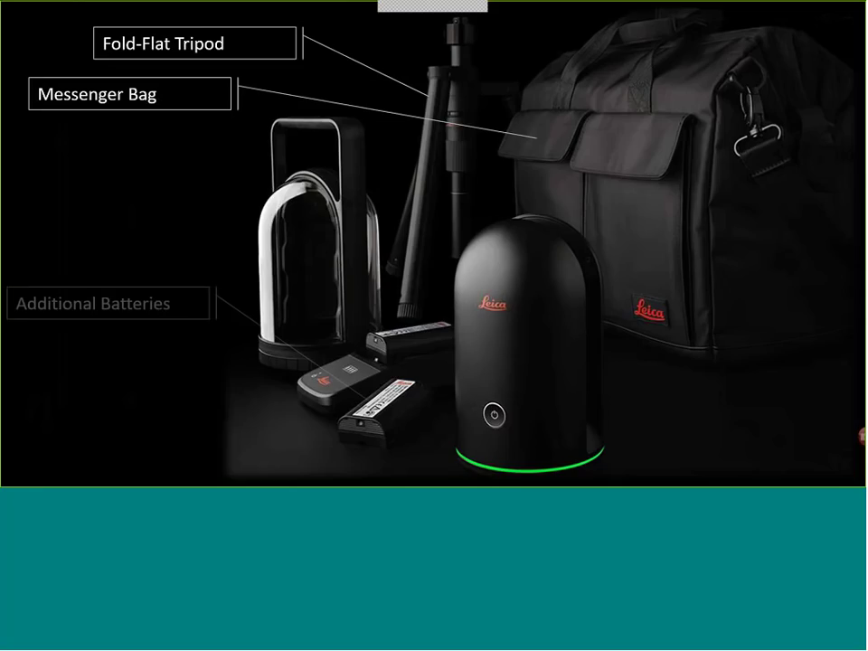I also get, with the accessory kit, 2 additional batteries. And right now, what we're seeing is you're getting about 30 to 35 scans, medium to low quality scans per battery.